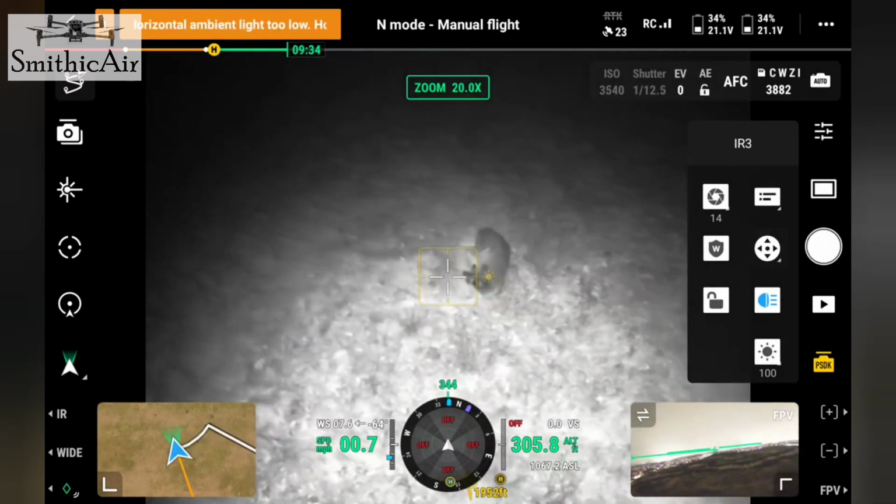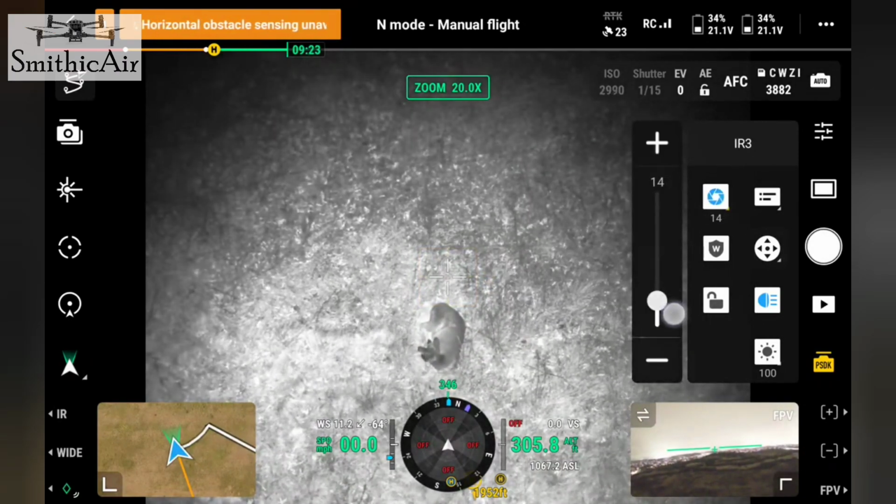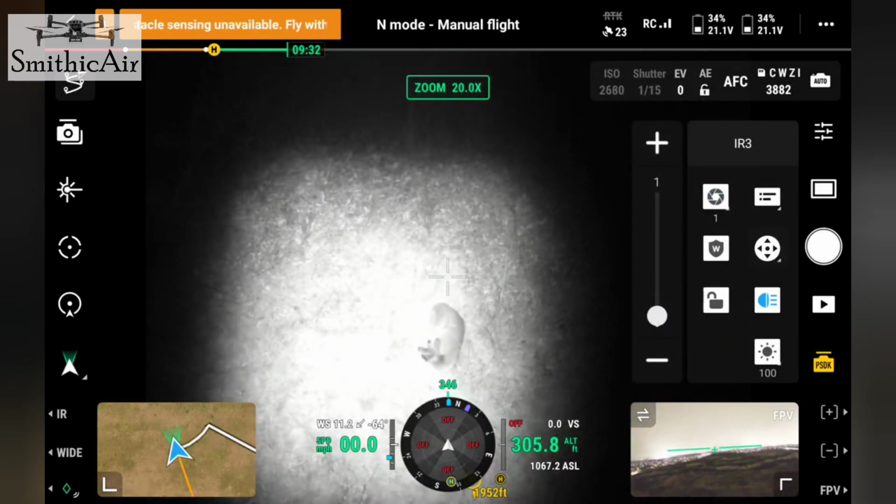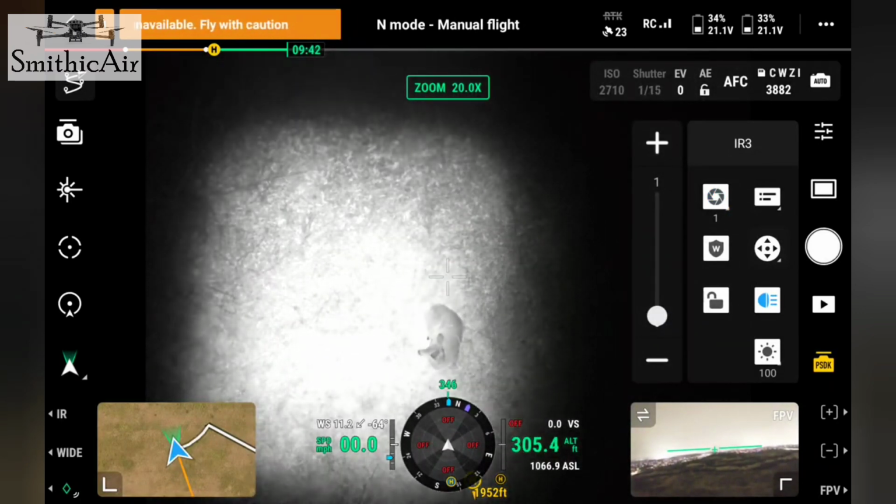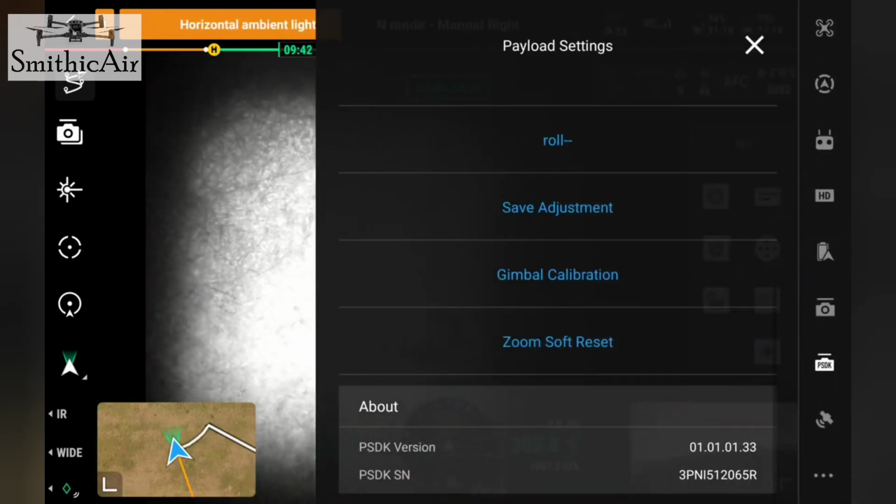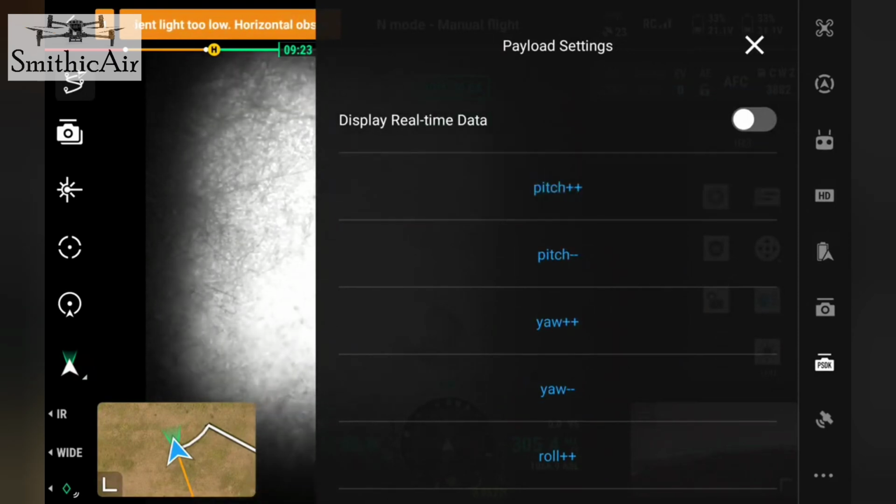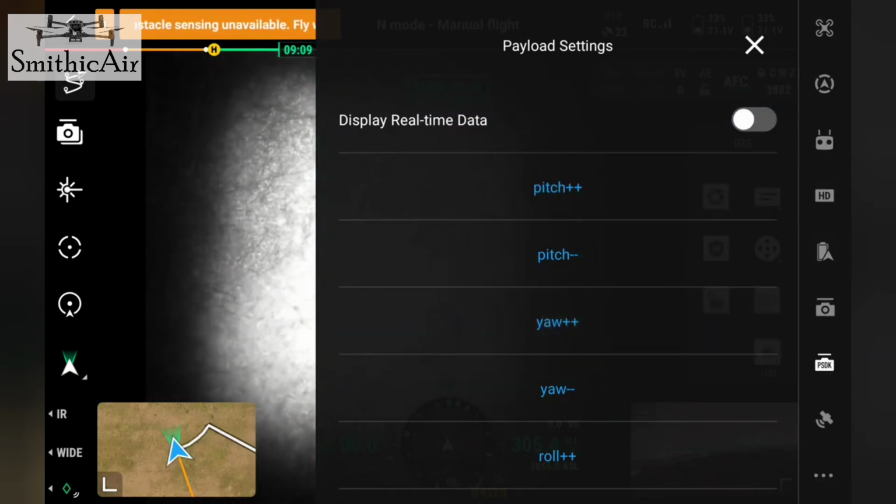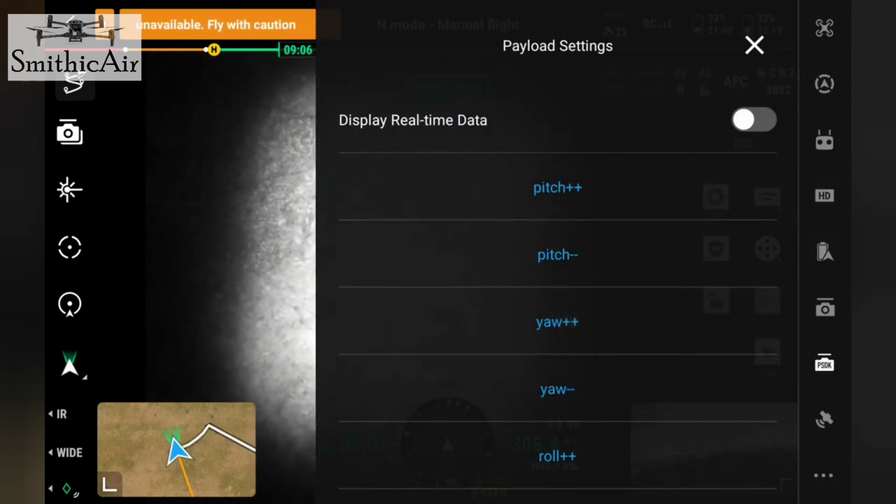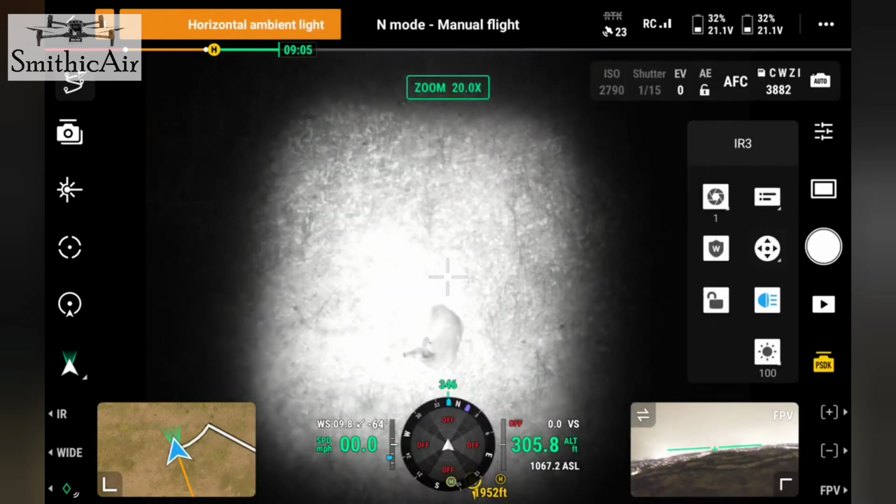So what I'm going to do is come back and change a battery. You can see this still has to be adjusted down a little bit. Or maybe up. Up and to the right. Let's try to make one more adjustment here. So we're going to go to the right. I think that's pitch right. Oh no, that's up. Yaw. See how that looks. That looks pretty good.